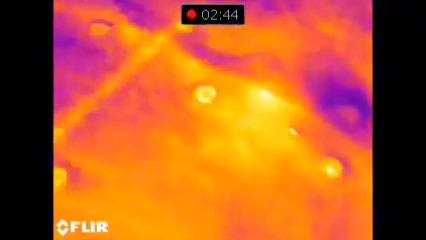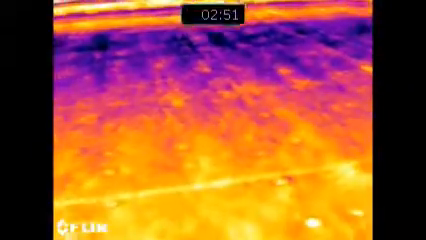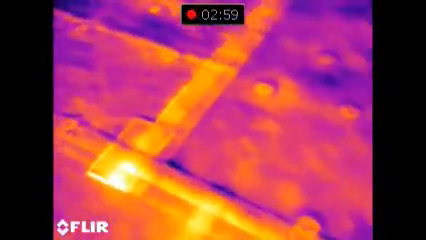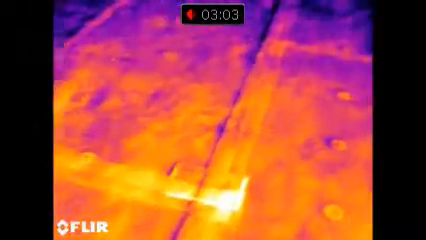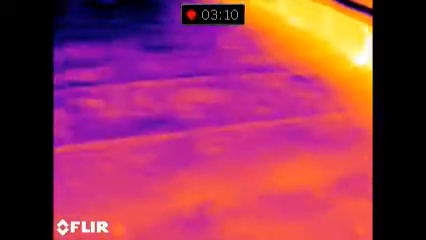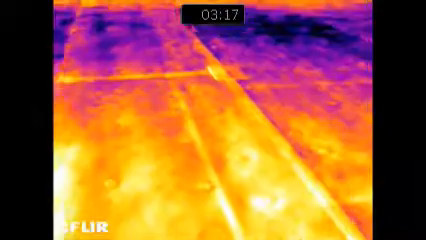I might have mentioned it, but the washers and the screws that hold down the blackjack and the insulation are visible. They still have a higher temperature thermal mass than the insulation around them. There's a patch on top of a seam. But basically none of the seams appear to have any leakage through them. There might be some separation on the very edge of those seams, but a lot of them have a 3-inch weld joint that has glued them down together.